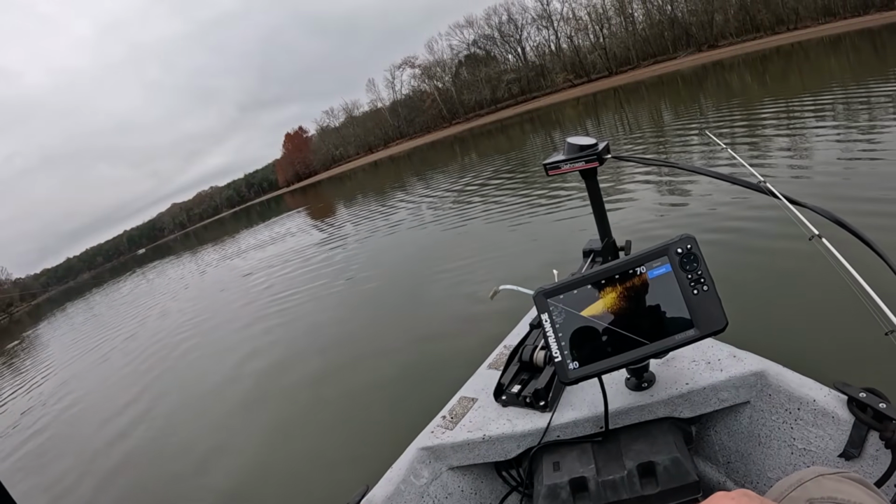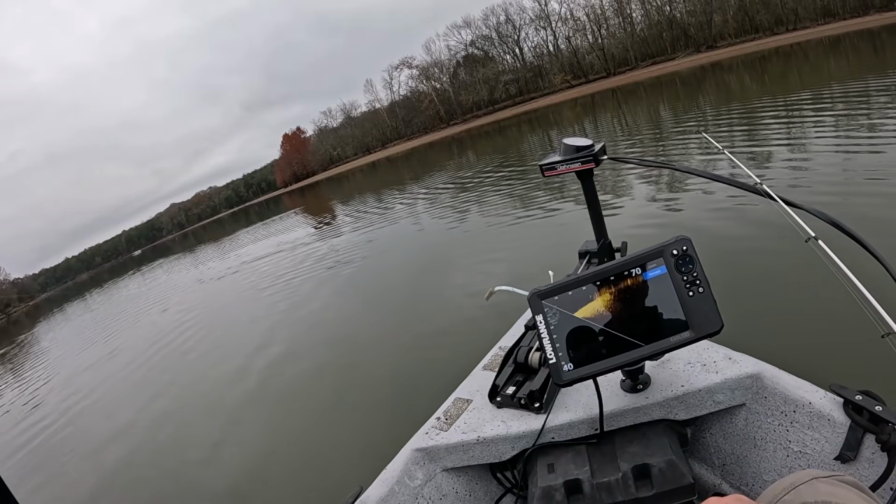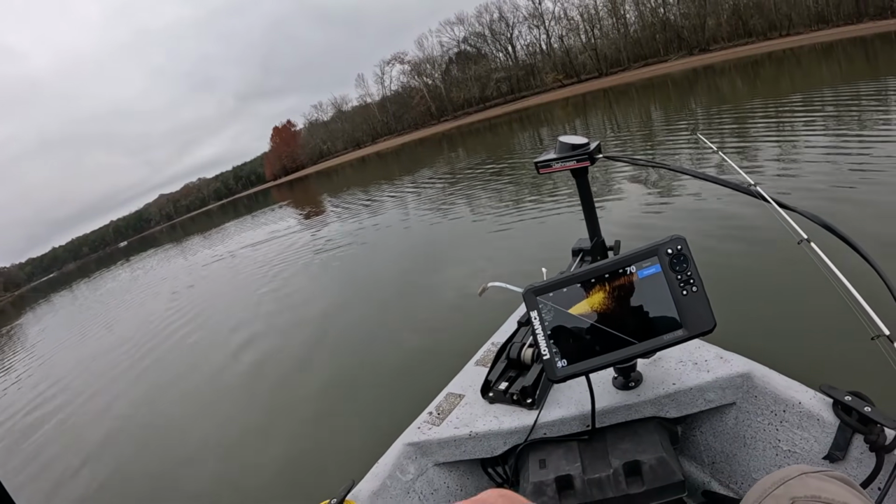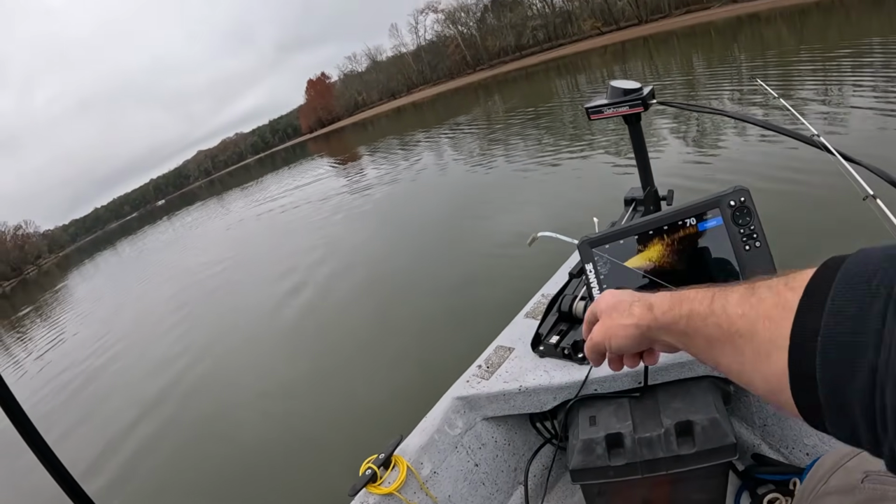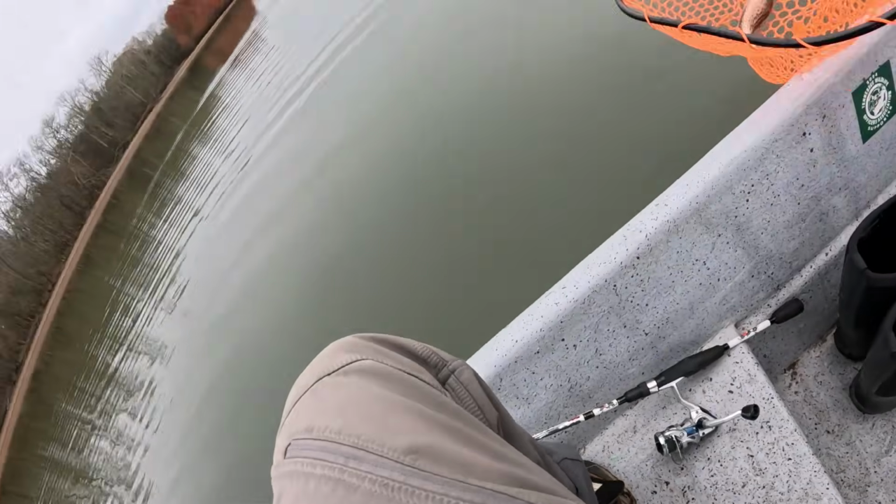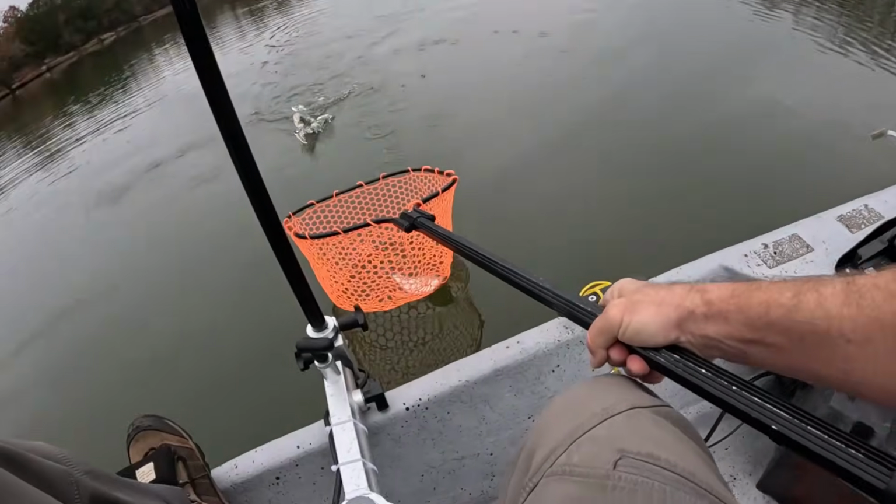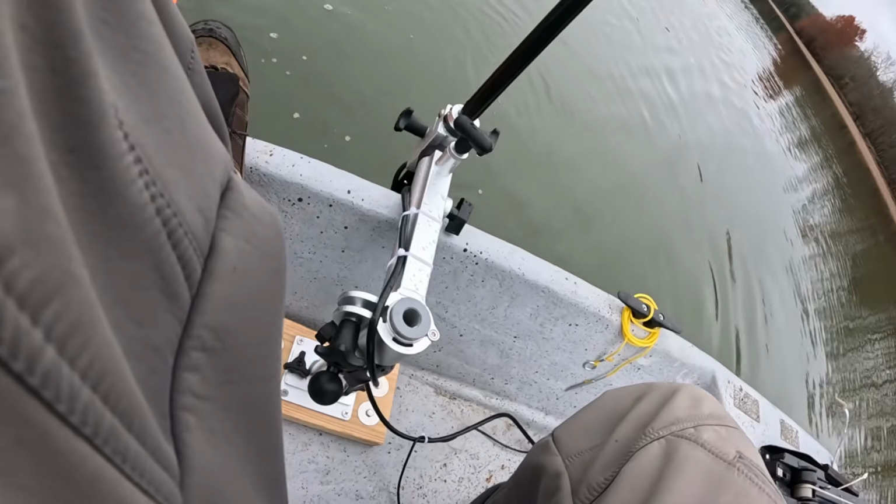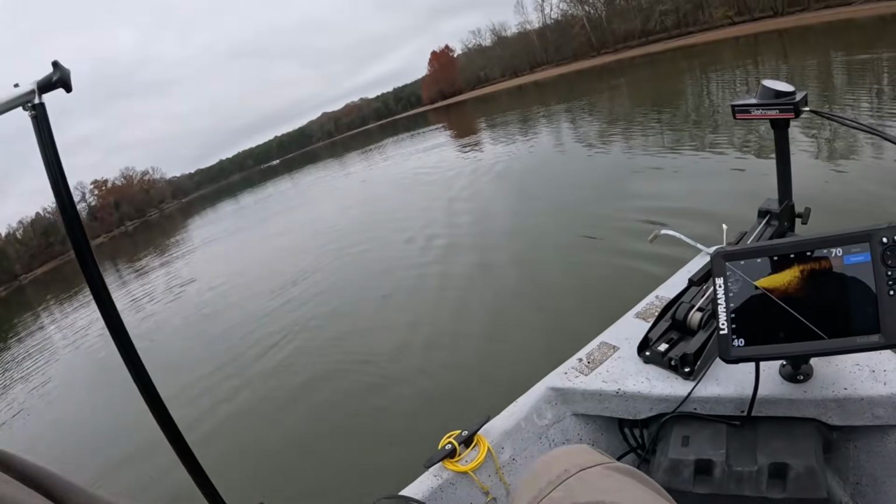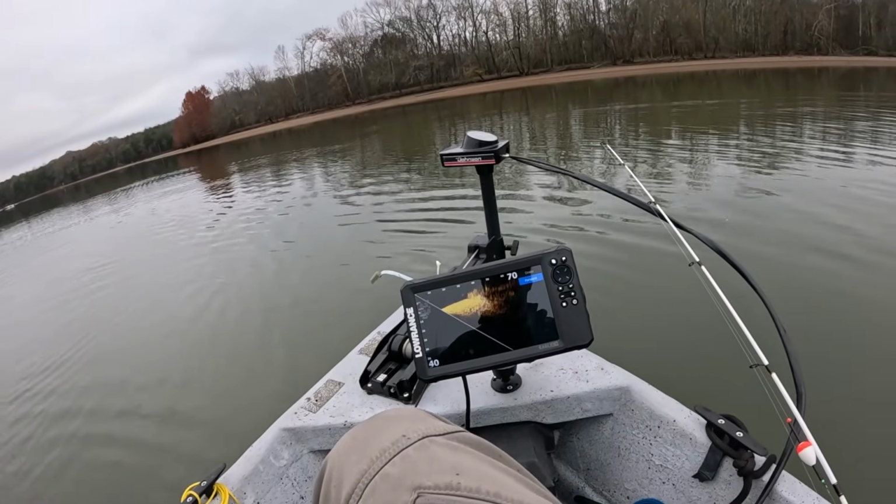Let's go ahead and reel it. They came out, he pipered it. God, that's the biggest school of crappie I've ever seen in my life. It's bigger than the ones we saw on the cliff at Elm Hill. Seriously? Yes. Oh my gosh!